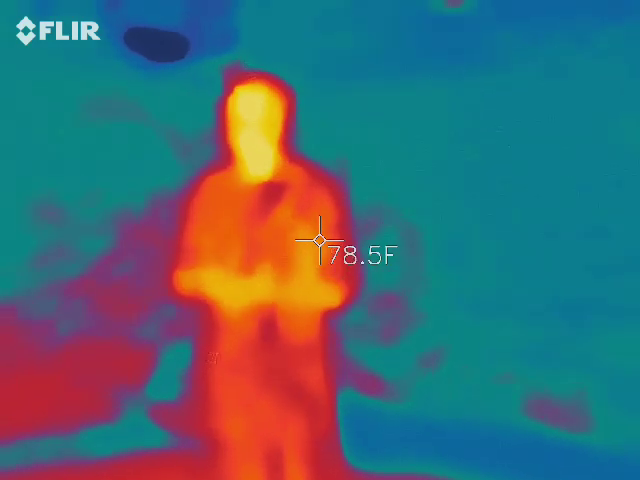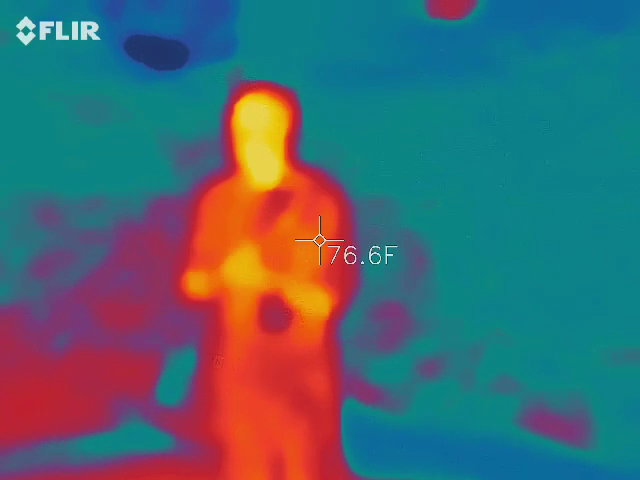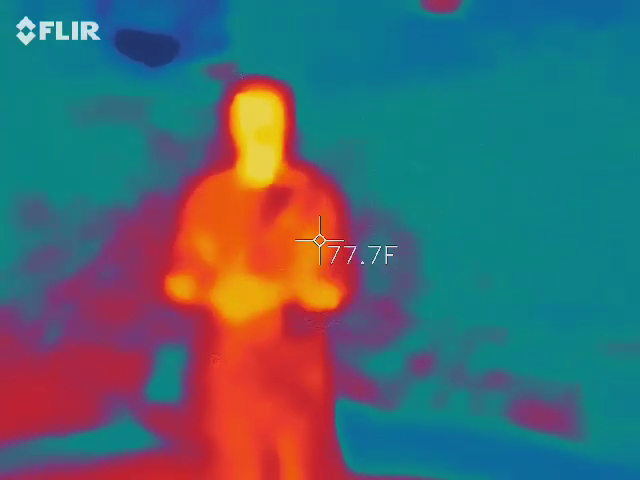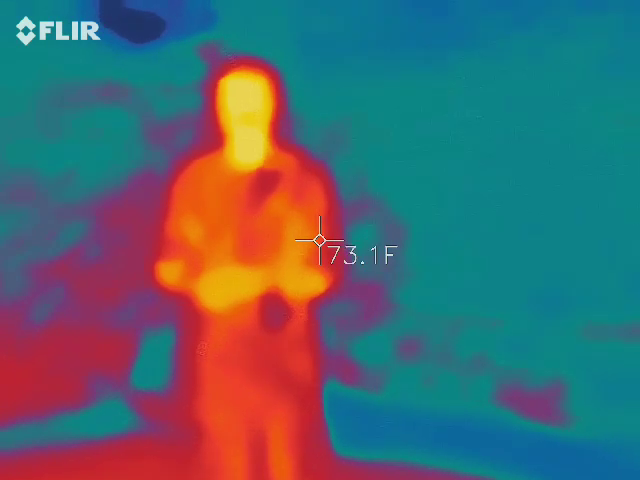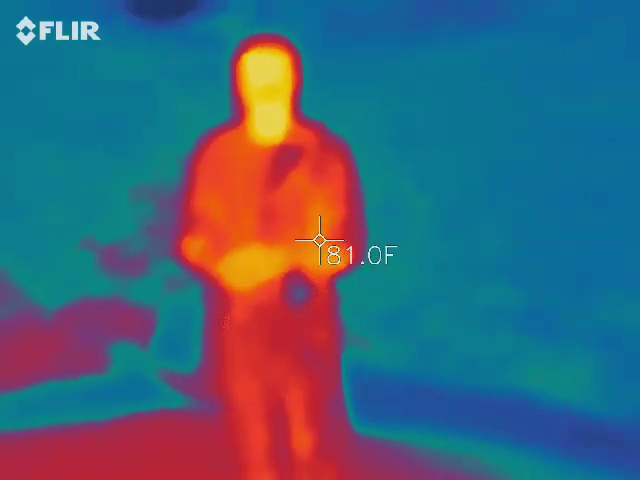So we're going to see what happens with the REM pod. We're going to turn that guy on. We're going to see what comes out of the thermal imaging camera. Have you seen any glitches? Because I know you've been kind of watching me and it. Yeah, I can't tell. I haven't watched it long enough to see if it's actually something or if it's just...